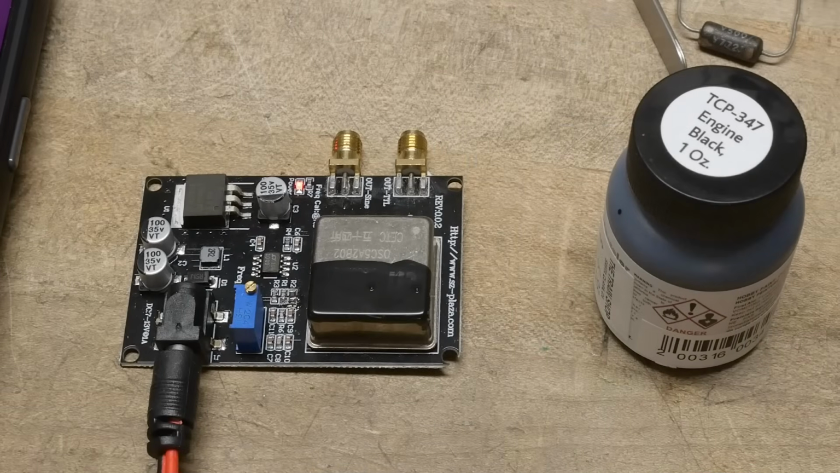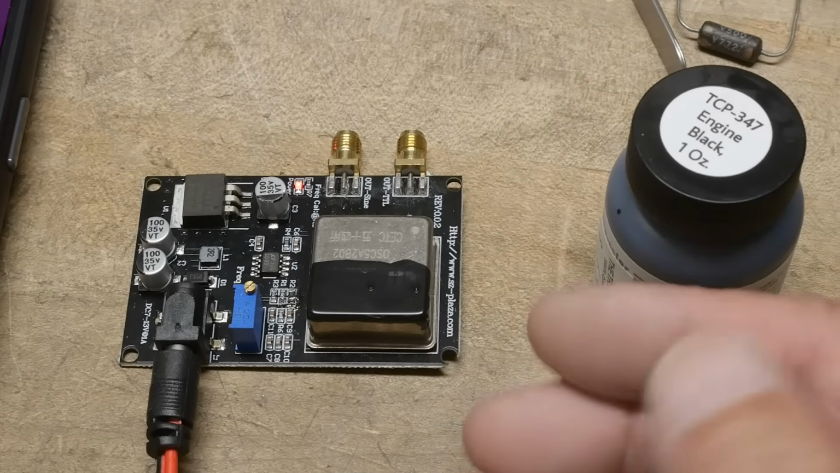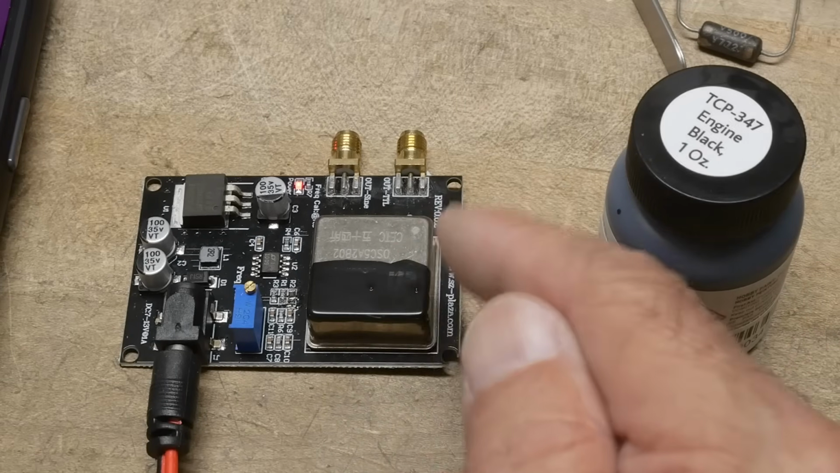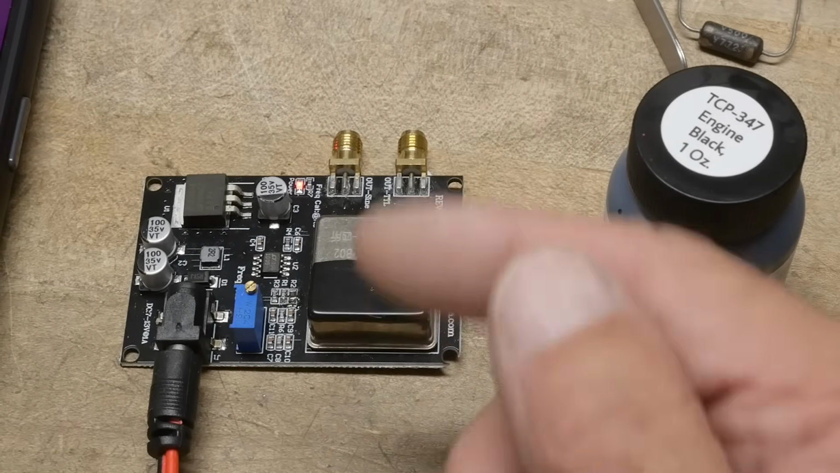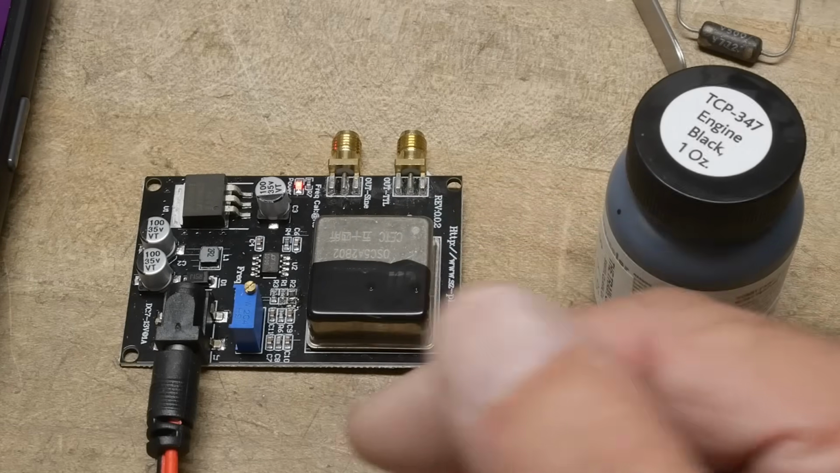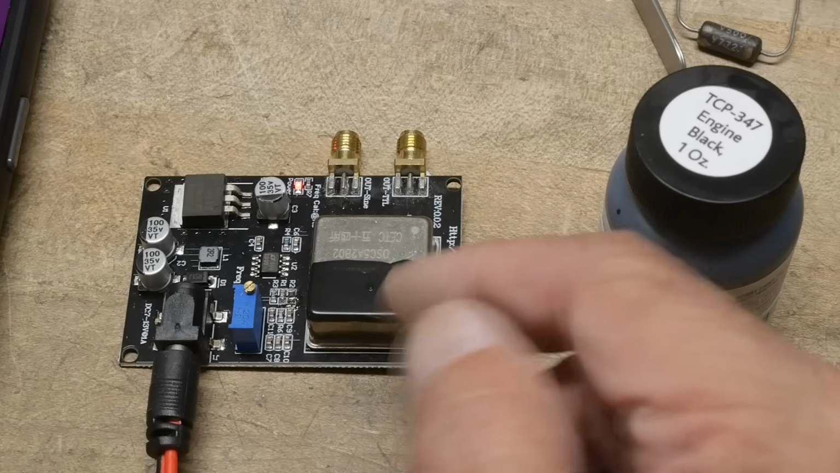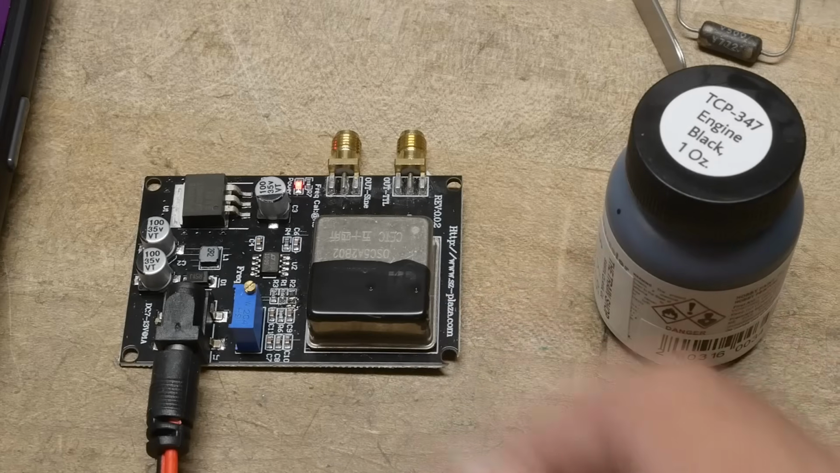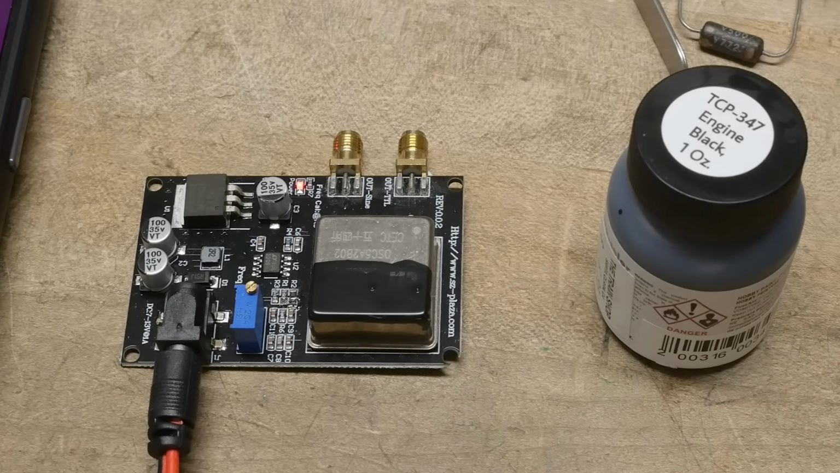So yeah, really good. And it's also a reason why you see heat sinks anodized black, because a bare silver heat sink doesn't do as well as something that's been anodized. It will emit its heat much, much better. Even the red ones.